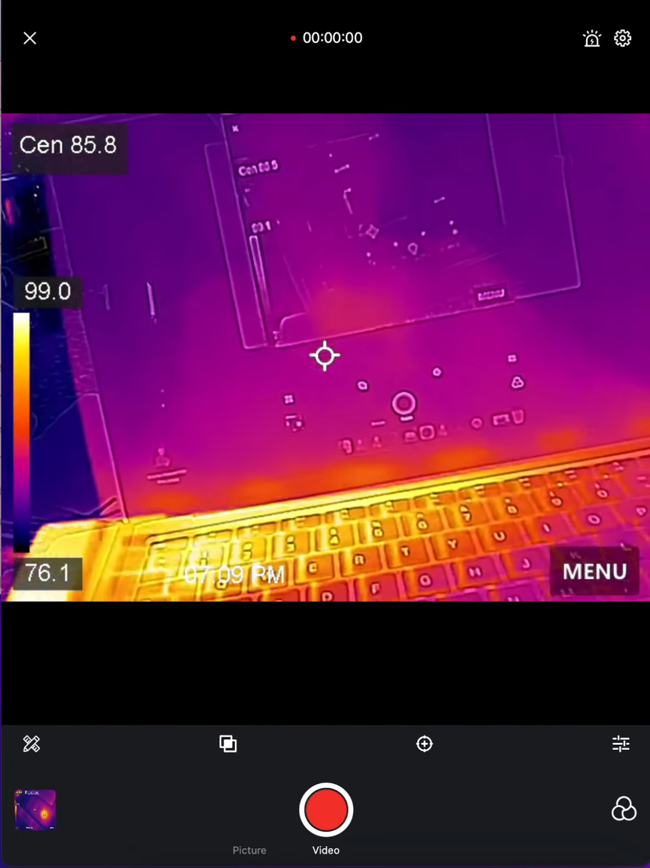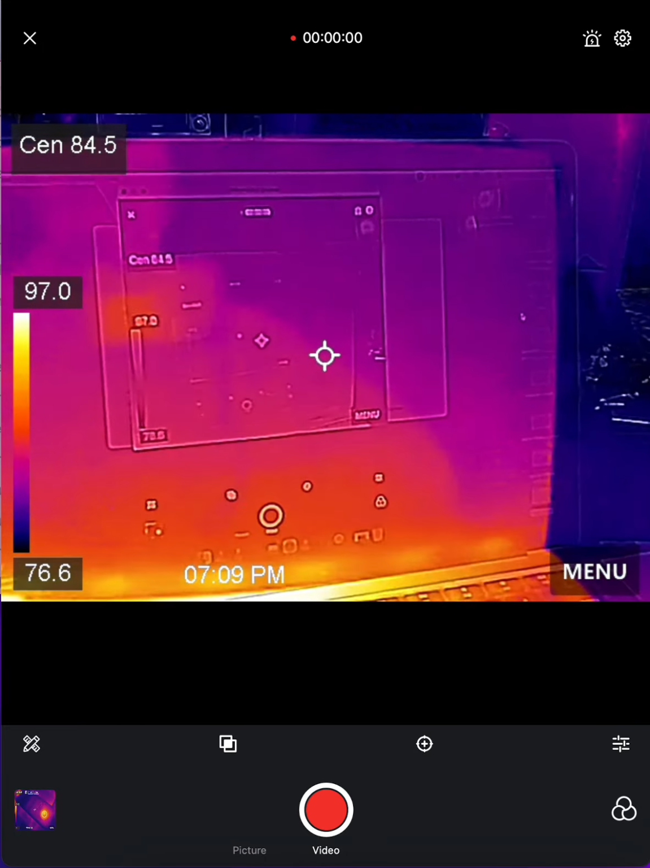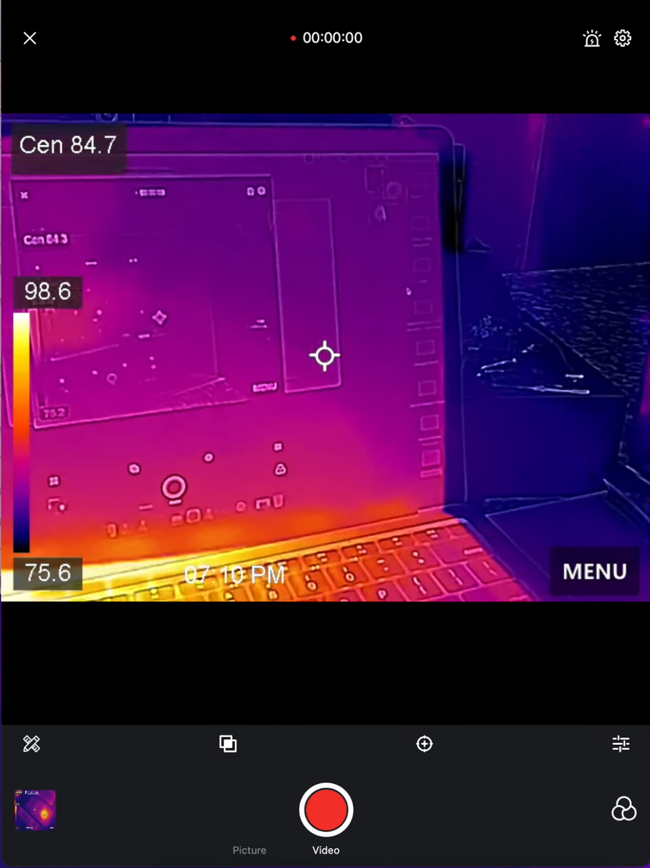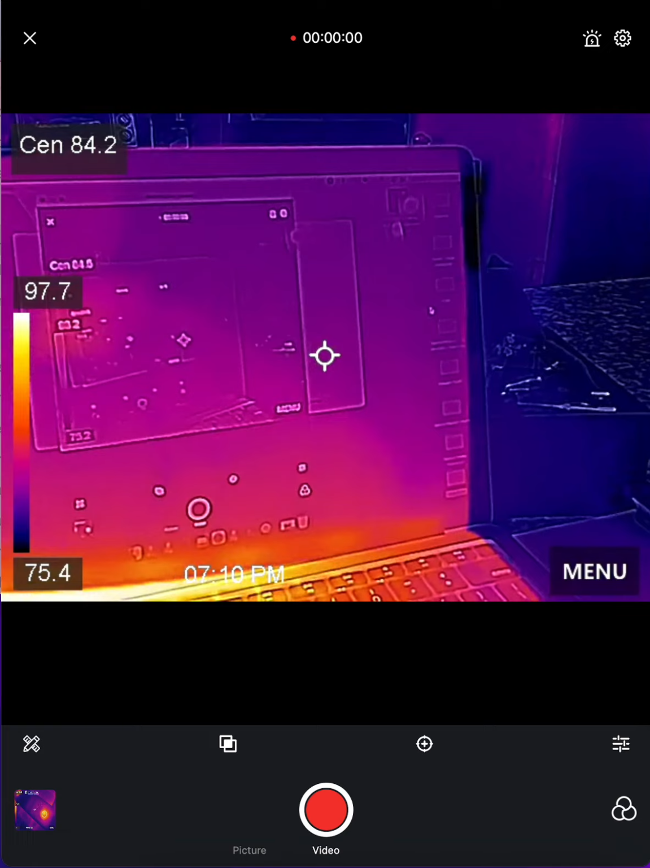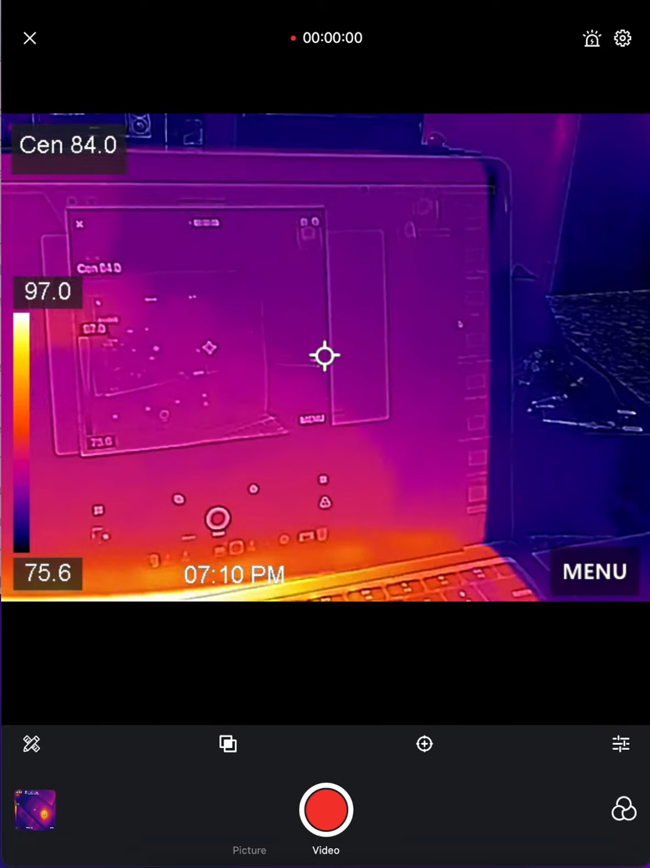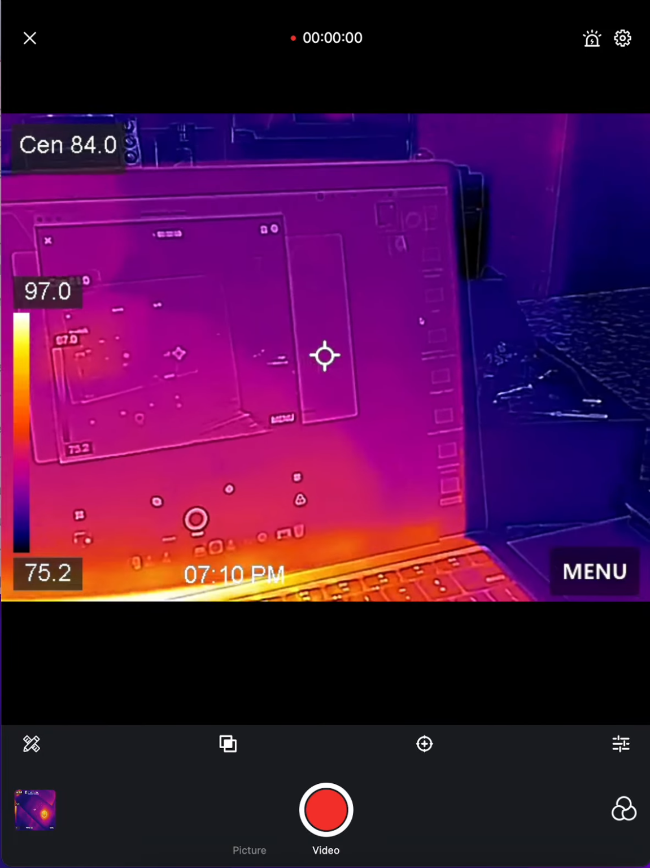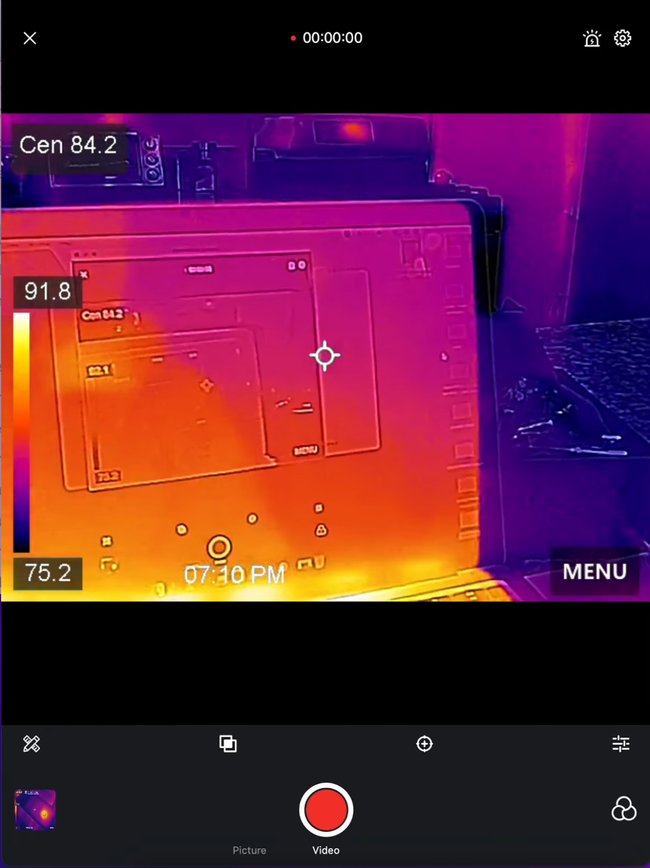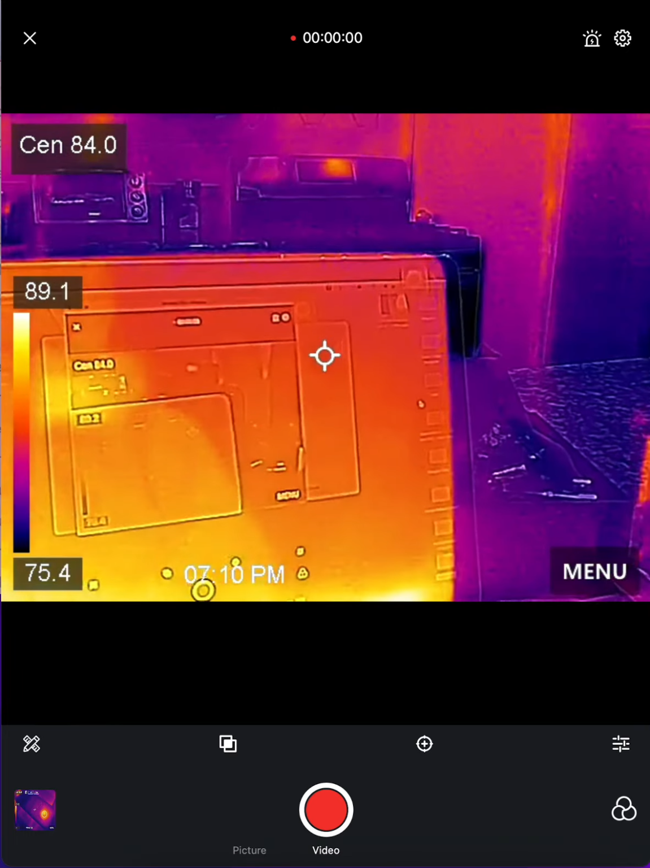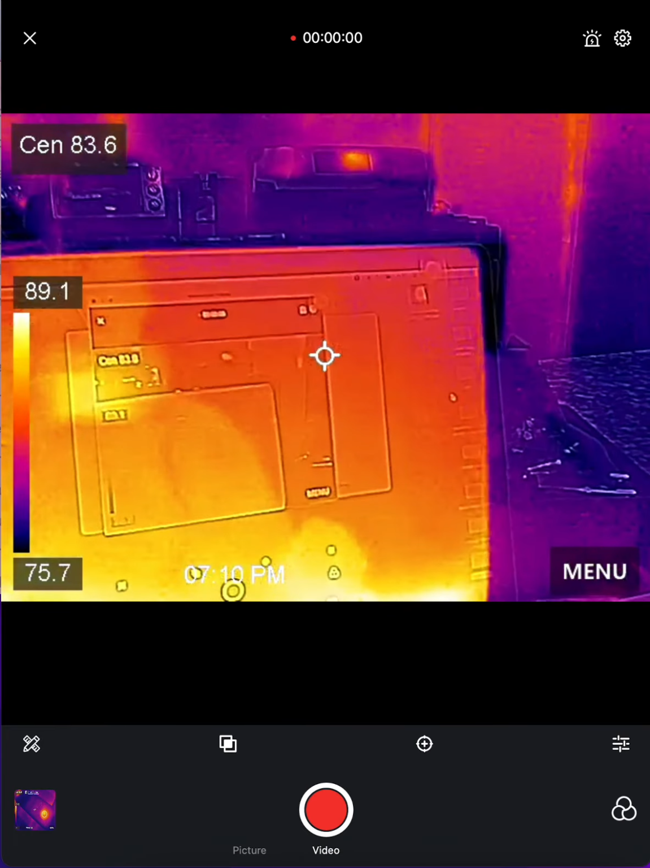I still have actually the HIKMicro B10, which is a really good thermal imaging camera. I used to have a FLIR TG165X, which I'm giving to my brother, brand new. The TG267, I'm giving that one away, it's very used, but it's still useful, and I'm giving that to a new inspector who's just starting off and does not have one. I'm a home inspector, by the way. I'm getting rid of all my FLIRs. I'm not happy with FLIR. This is a lot better. I like HIKMicro a lot better.